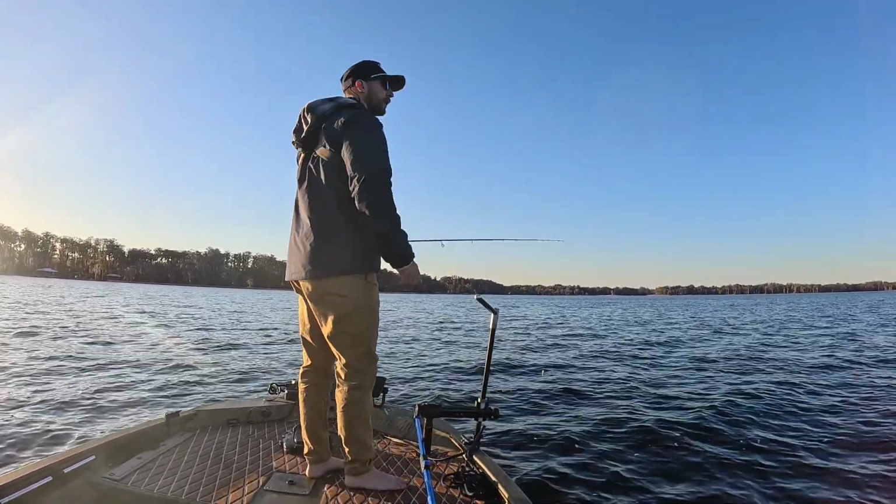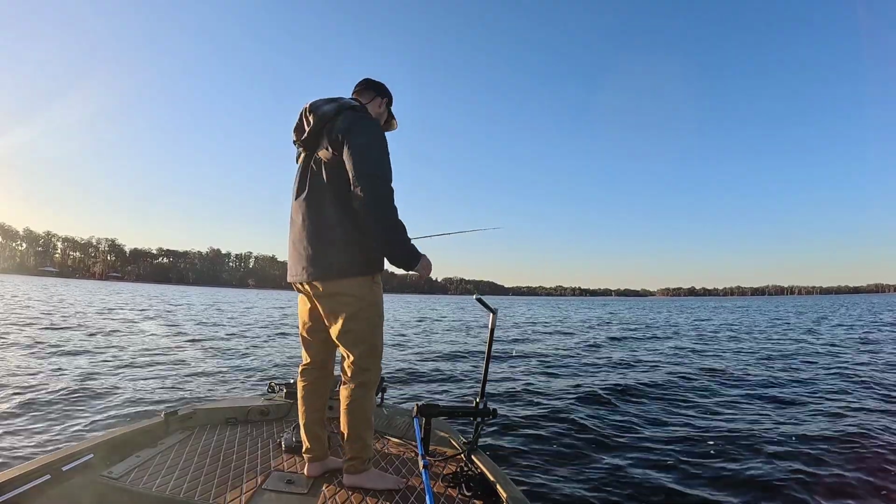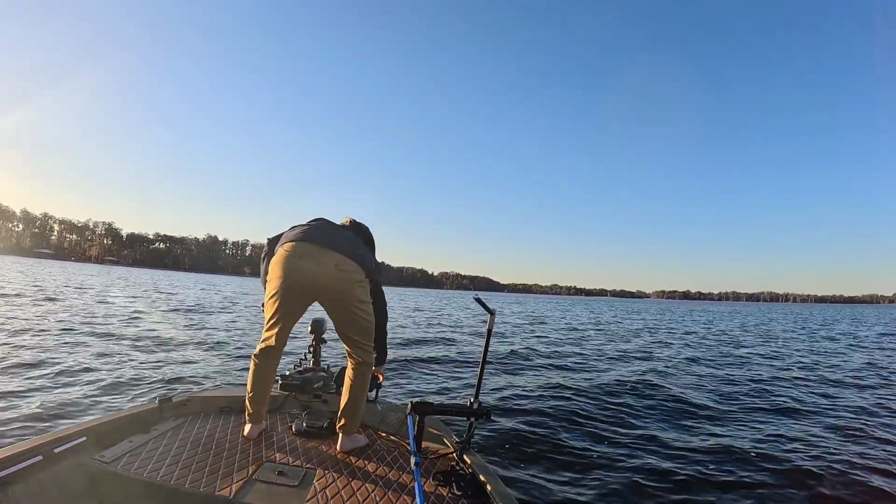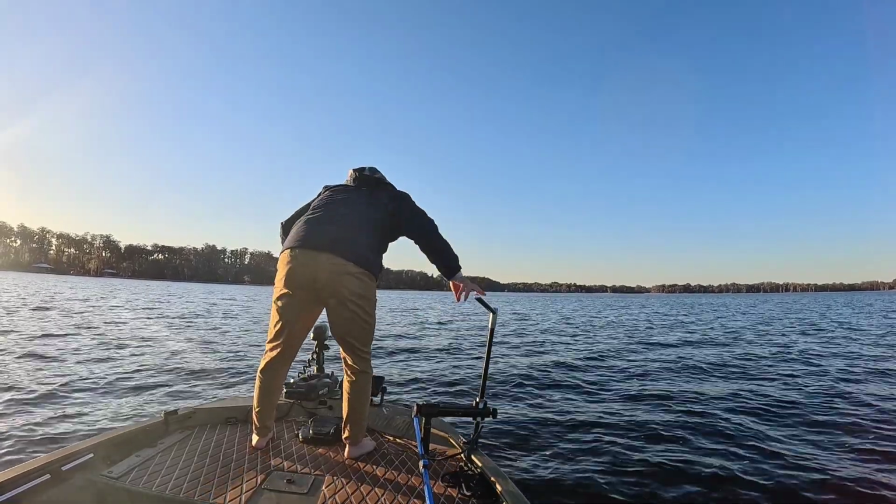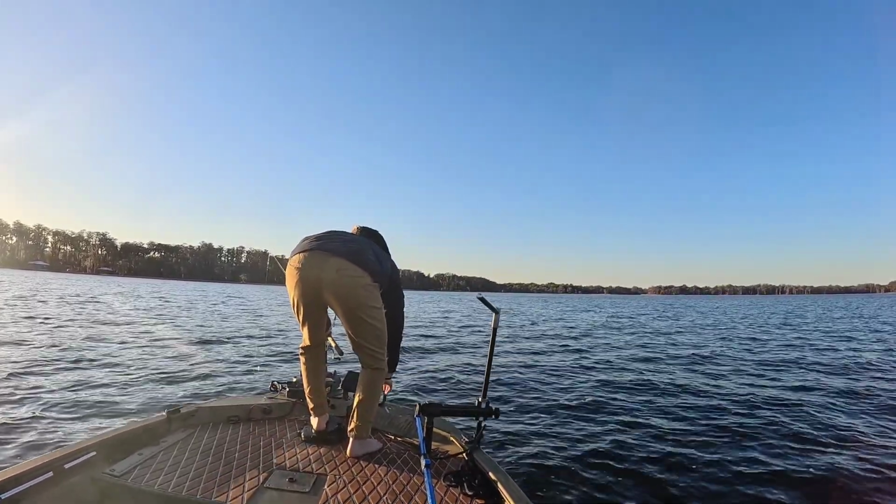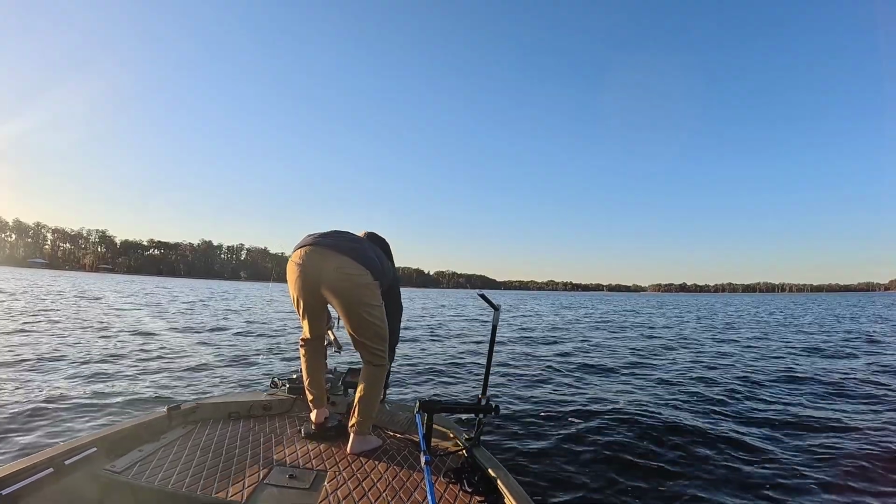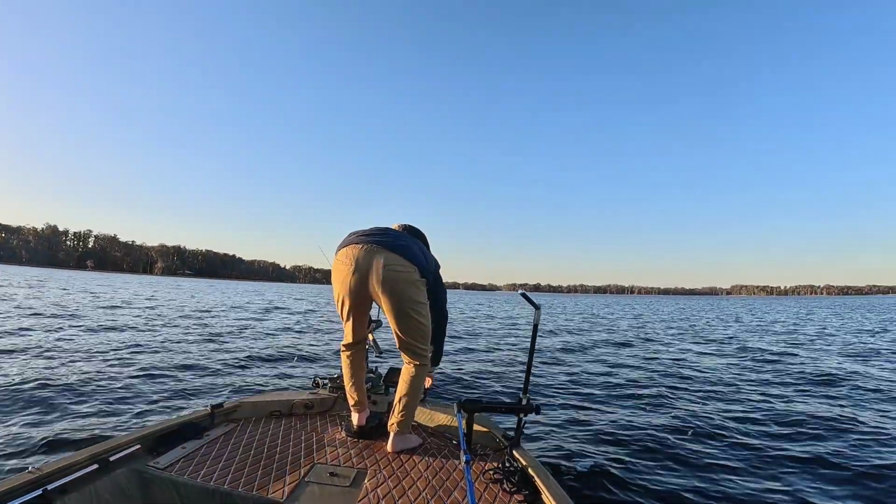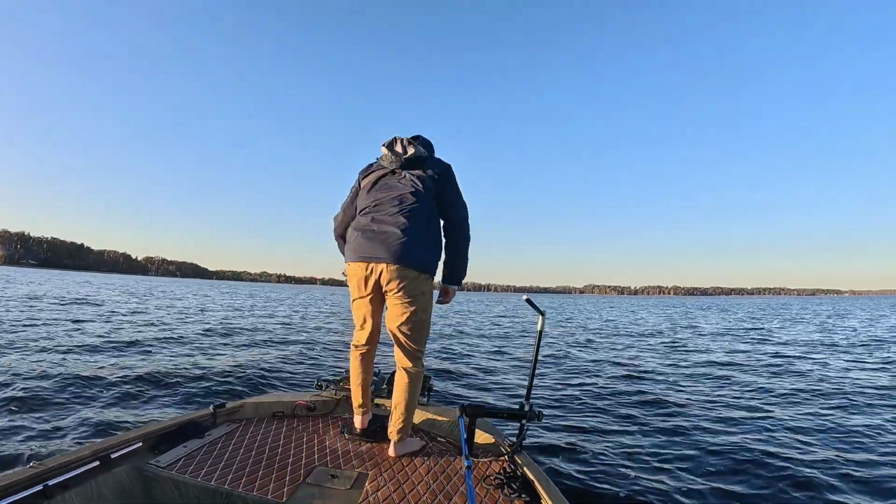I don't know exactly where I am right now because the wind pushed me, but I'm gonna try to get settled in and maybe find a brush pile or something along those lines. I don't know what to expect at all. I'm in 9 foot of water right here. I'm not too far off of a couple of different spots, but we'll see what we can do.